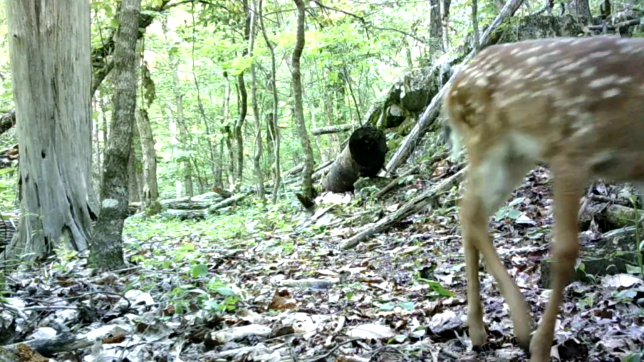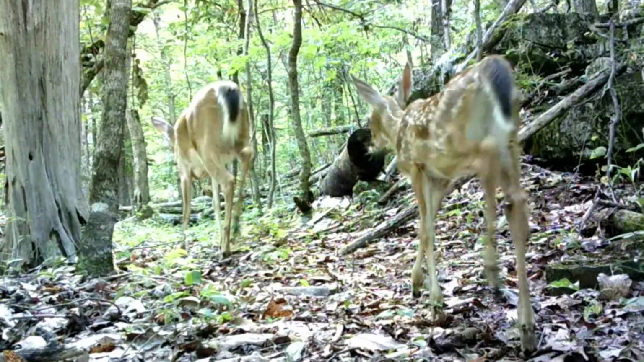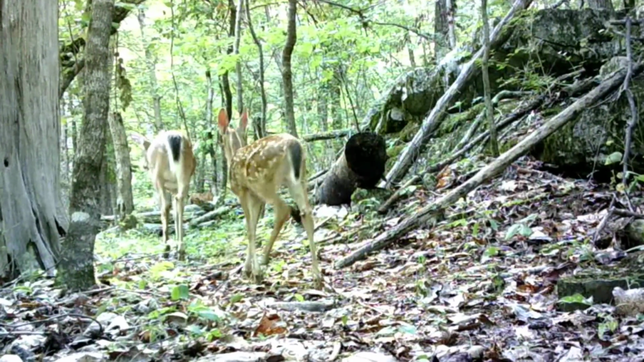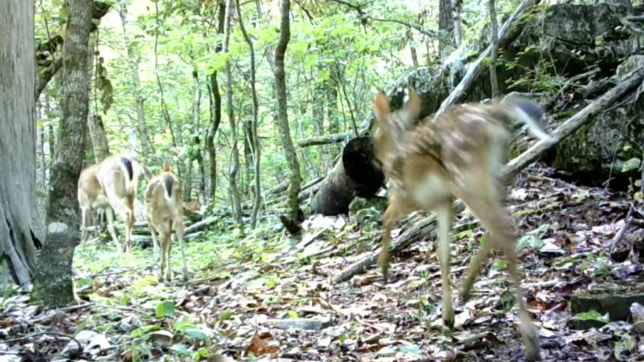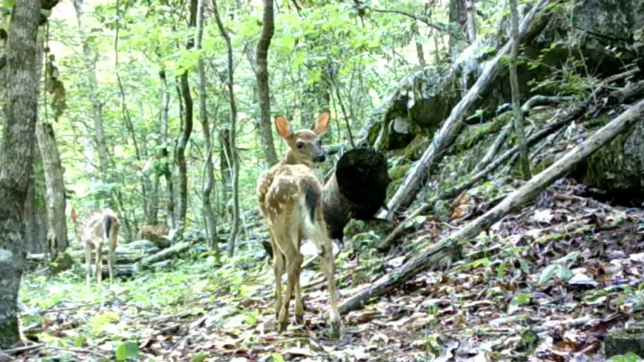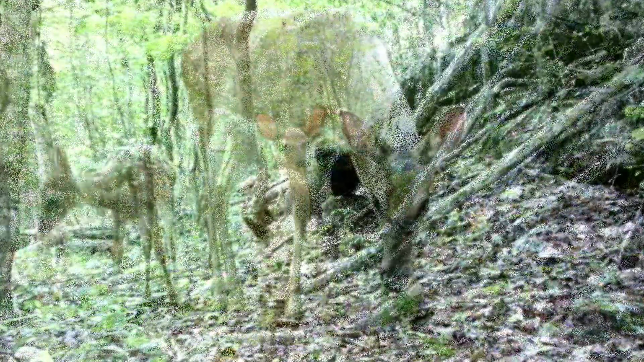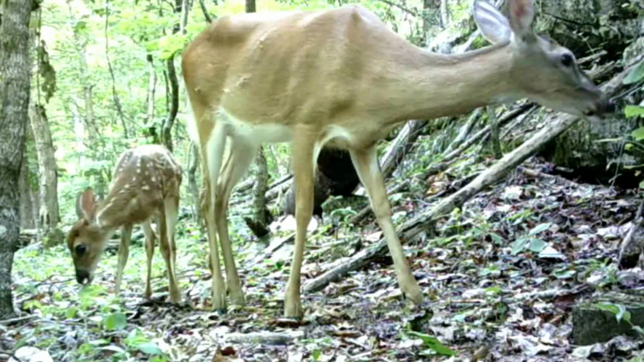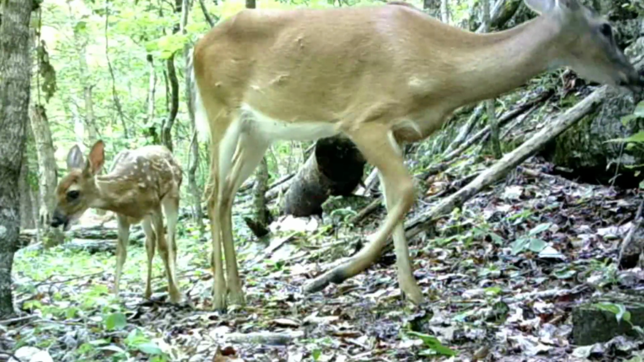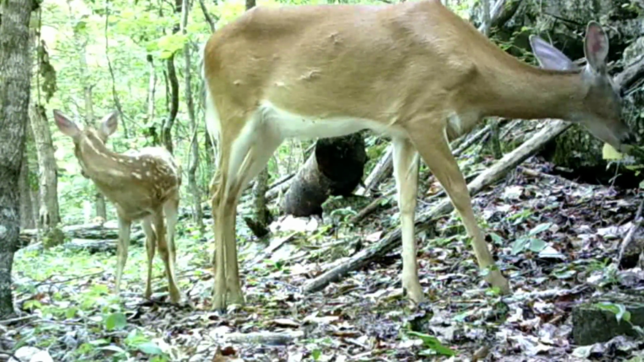The little fawns, they're growing like weeds. They're running everywhere. Just following Mommy around, her teaching them all about this ridge. The little twins, ain't they precious? So precious. She's teaching them all where to go, what to eat. And they're just so beautiful to watch.